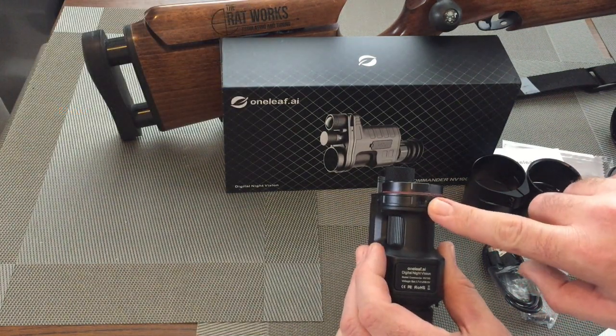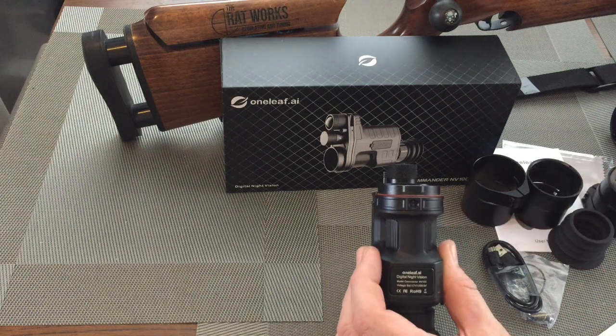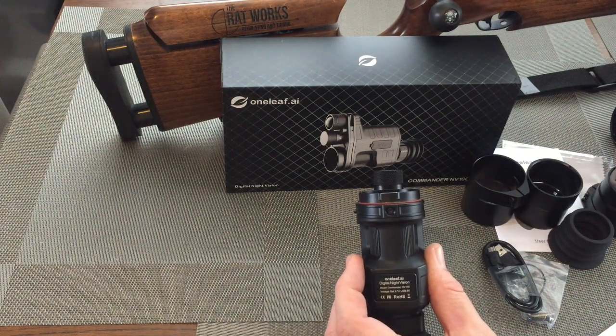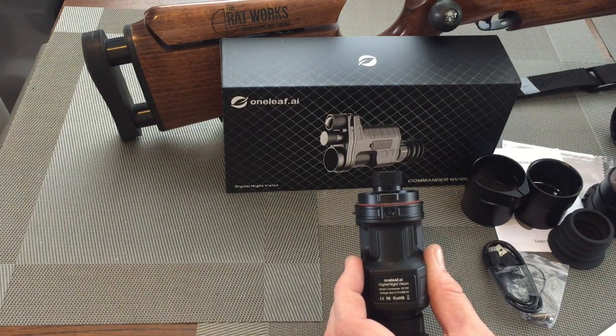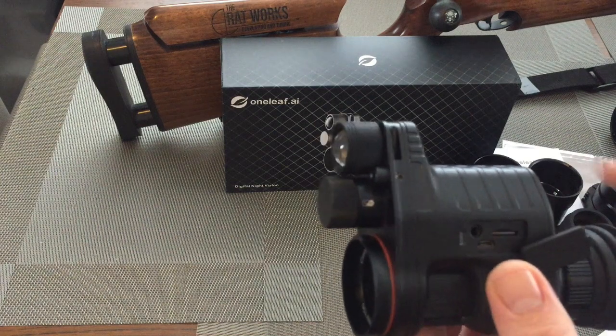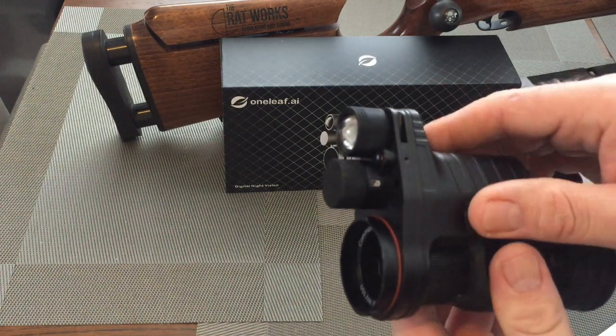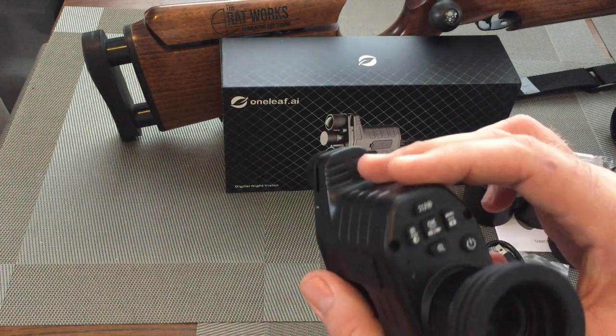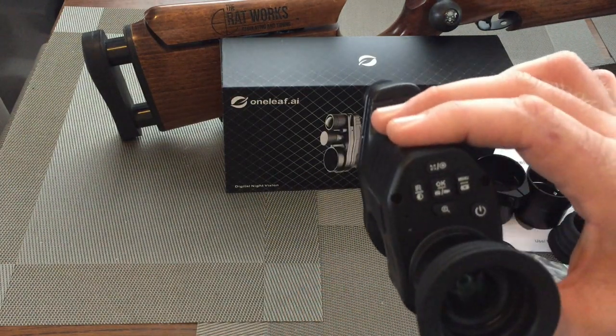Underneath, we've got a tripod mount. So if you want to use it as a spotter, you can just put it on a tripod. Holds it nice and firm. And there you go. That's the main overview of the unit. It's very tidy. It's very well made. It feels really good. Button configuration is there.